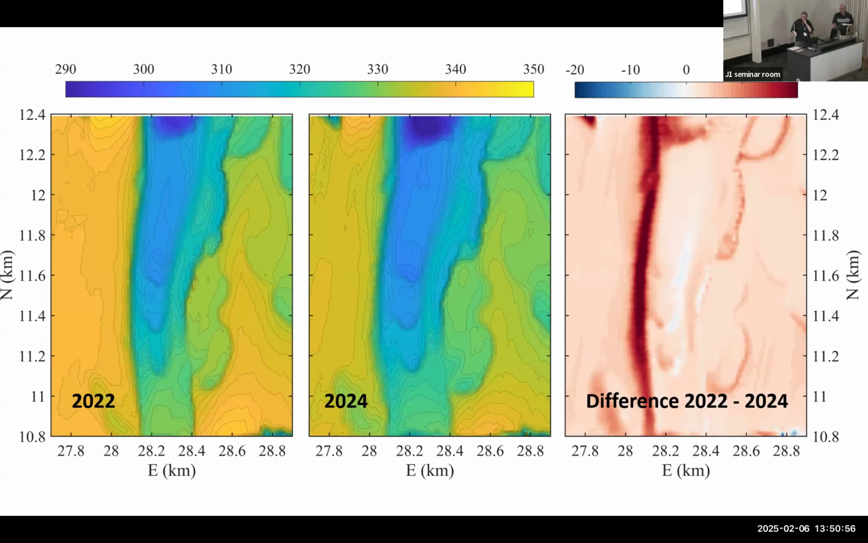Is that the difference between 2024 and 2022? If that's a step region, is it expanding that way, or is it deepening? It's both. So it's definitely become wider. Here you can see this new area, but it's also become deeper, in particular here. And there was another example where it's mostly become deeper, not so much wider in that place. So it seems to vary a bit.